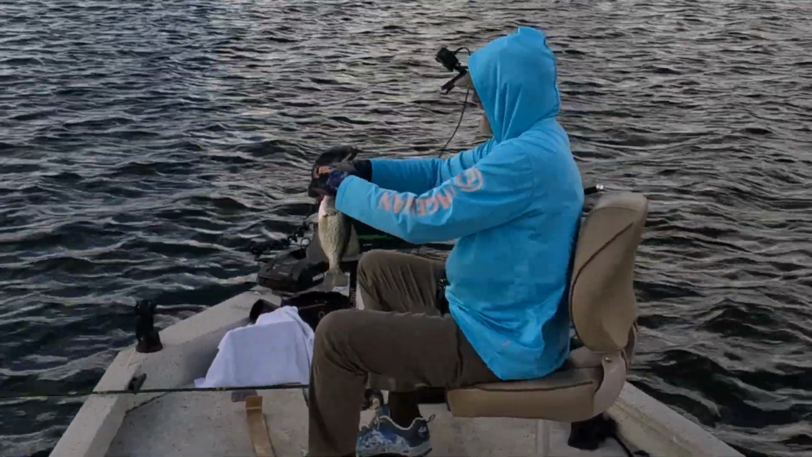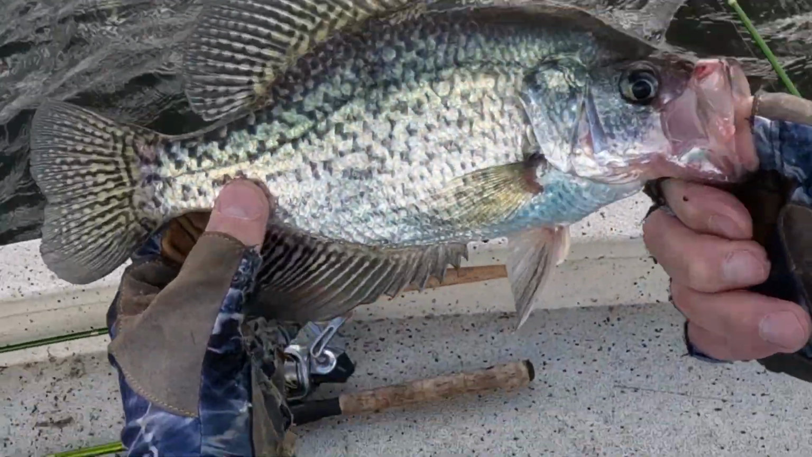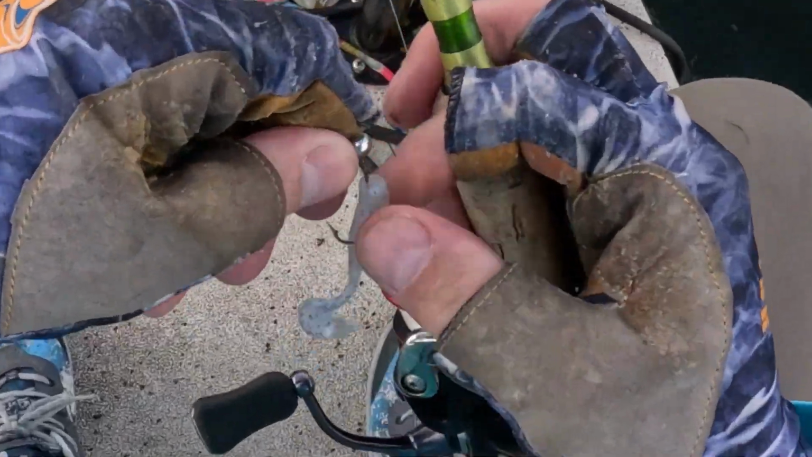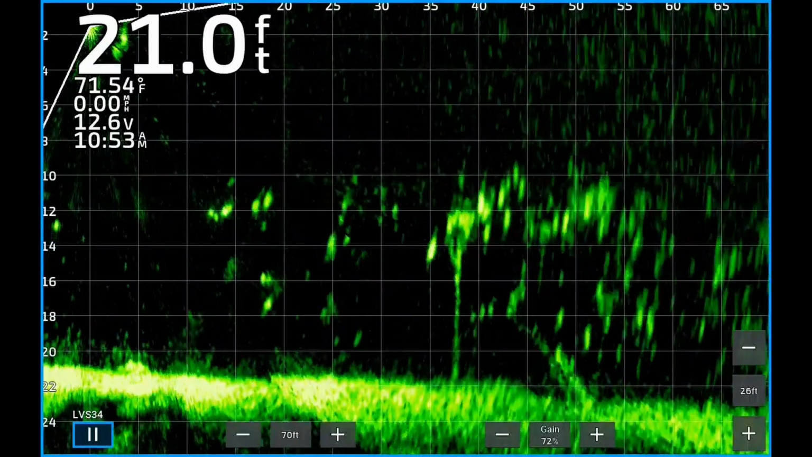11 and a half. Nice eating size. Look at that. Thank you very much. Let's visit your friends. Get in there. Straighten that out. Make sure your soft plastic's lined up right.